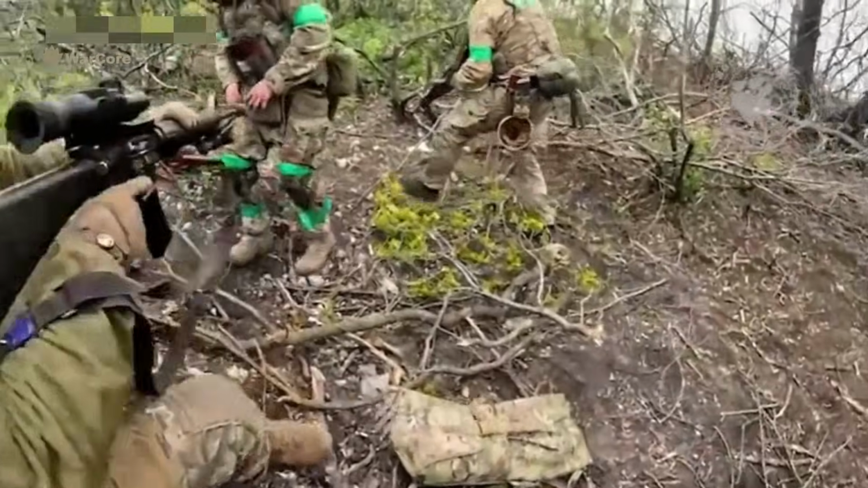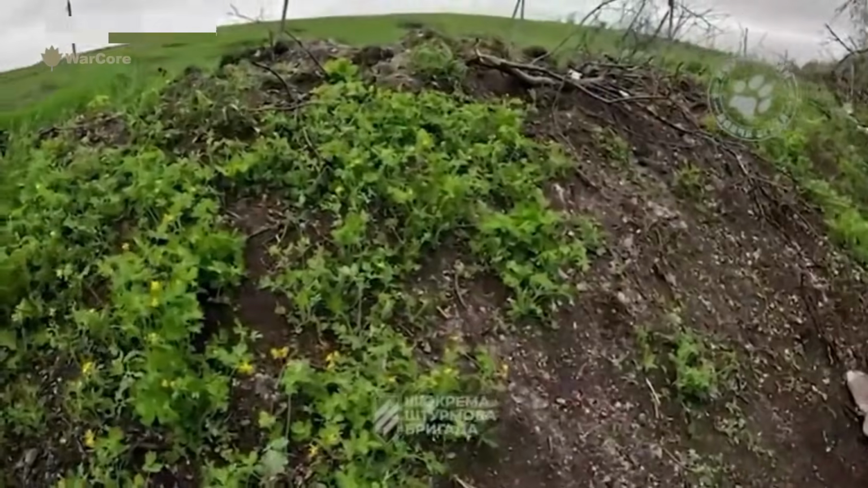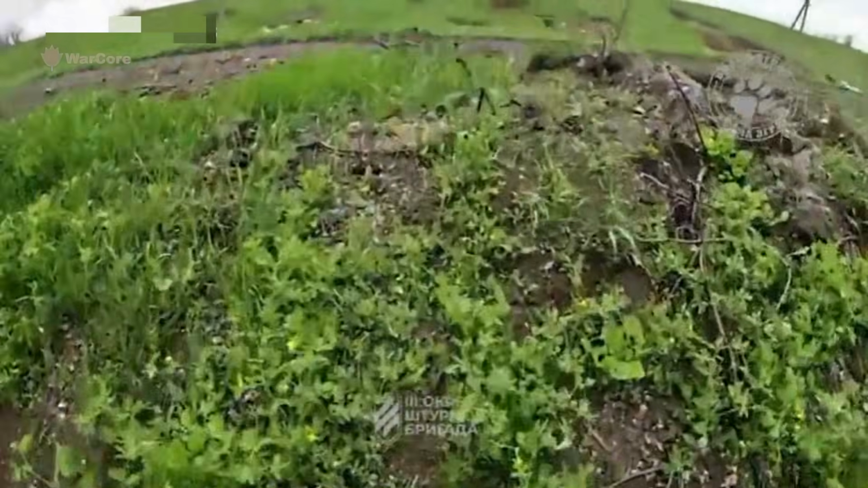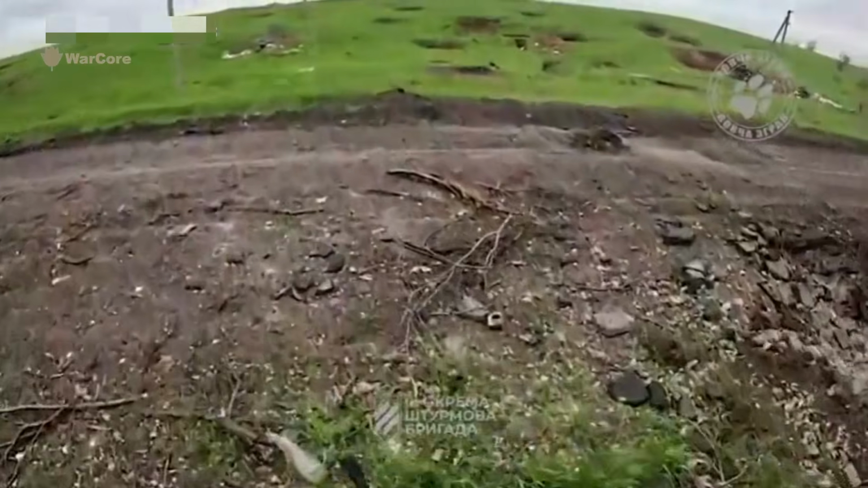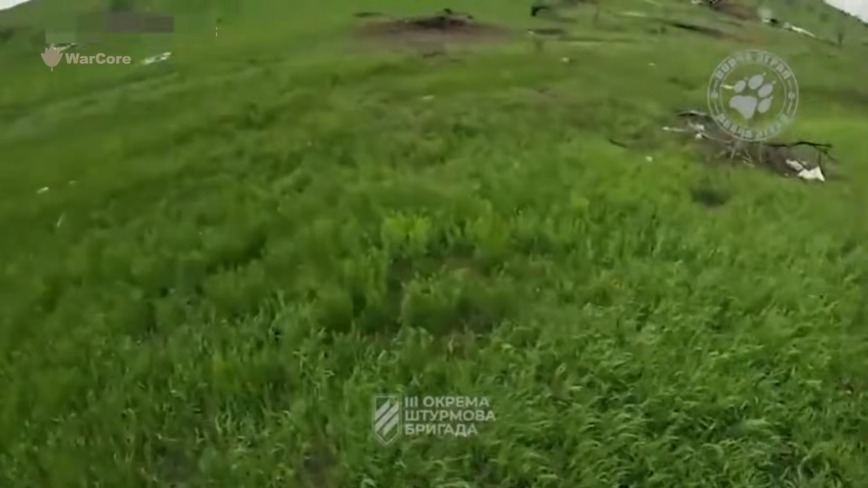In this video, a group of Ukrainian snipers moves forward to approach Russian bunkers. The group applies pressure on the positions and deploys devices, eventually securing the Russian positions after a coordinated operation.